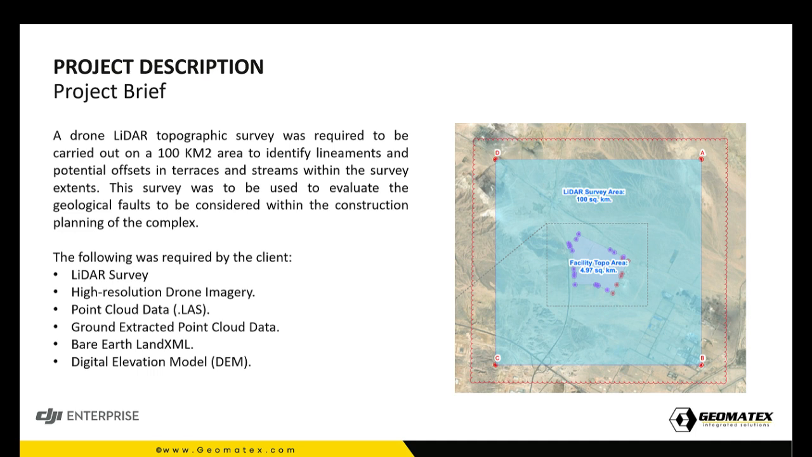So the owner started to make some futuristic and advanced studies for geotechnical surveying and also for LiDAR topographic survey. This area seems to be normal area, but the LiDAR survey was needed to be done for 100 square kilometers, which is 10 kilometers by 10 kilometers.